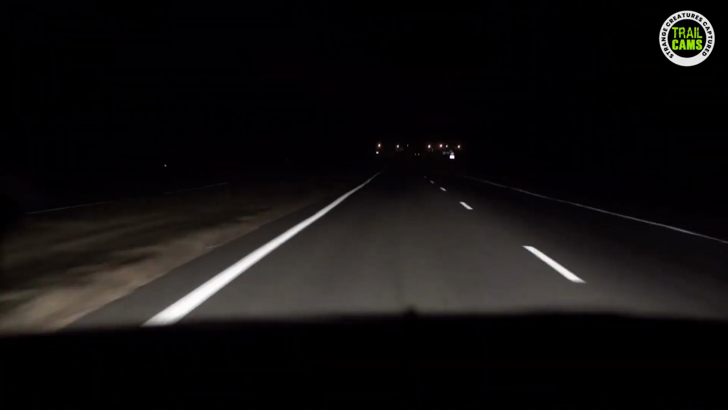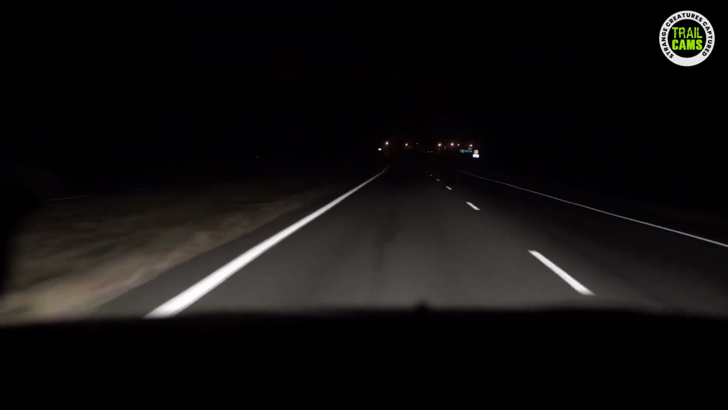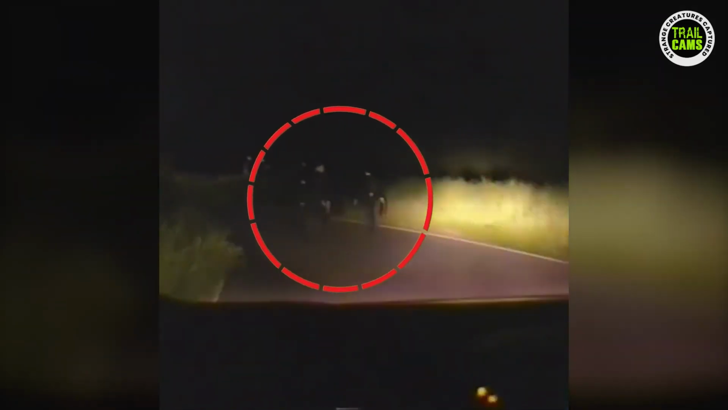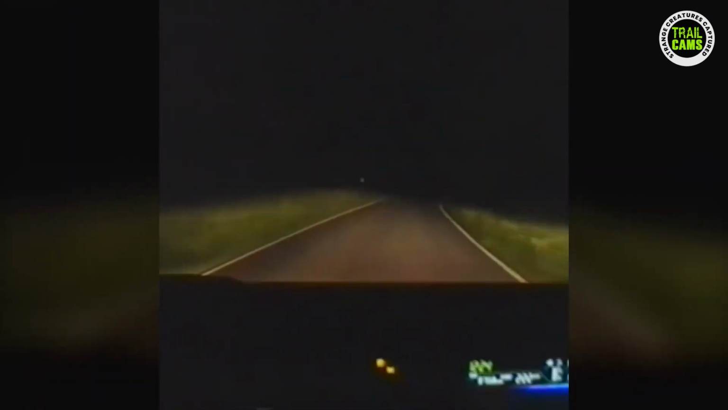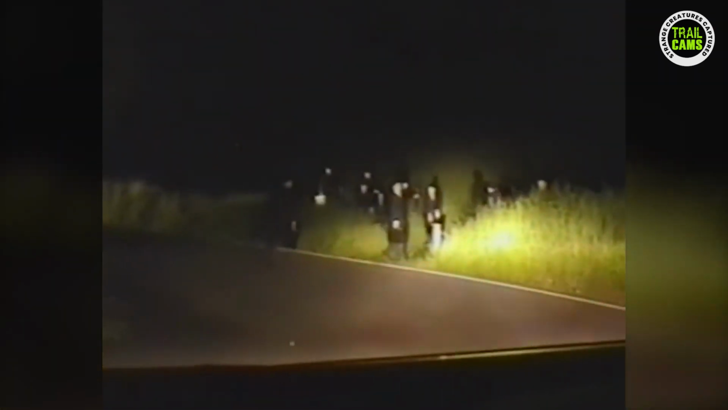A man was driving at night when he stumbled upon a peculiar gathering of individuals dressed in eerie suits. The way they move, so unnaturally, sends shivers down the spine. But what makes it even more disturbing is their baffling choice of location: a desolate road in the dead of night.